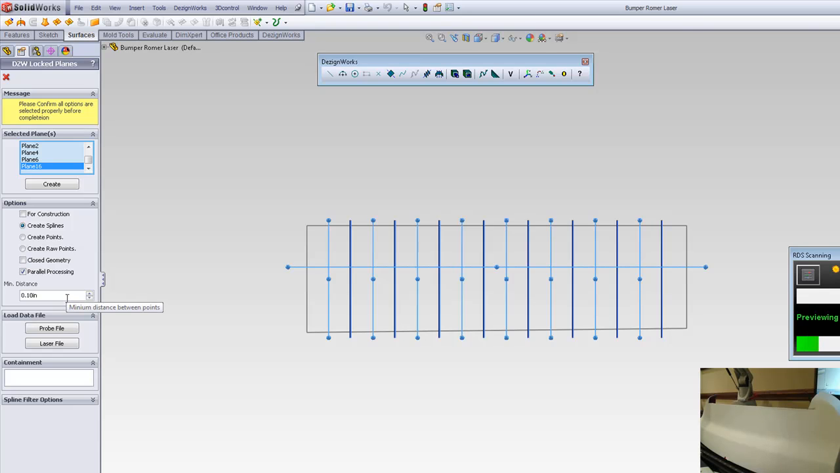I want to have the point spacing about every 100,000ths, and I do want to contain it because there is an issue. The laser goes out to infinite length. So how do you stop it from going over to areas you don't want to scan? In this case, I'm going to contain it by a boundary I created.